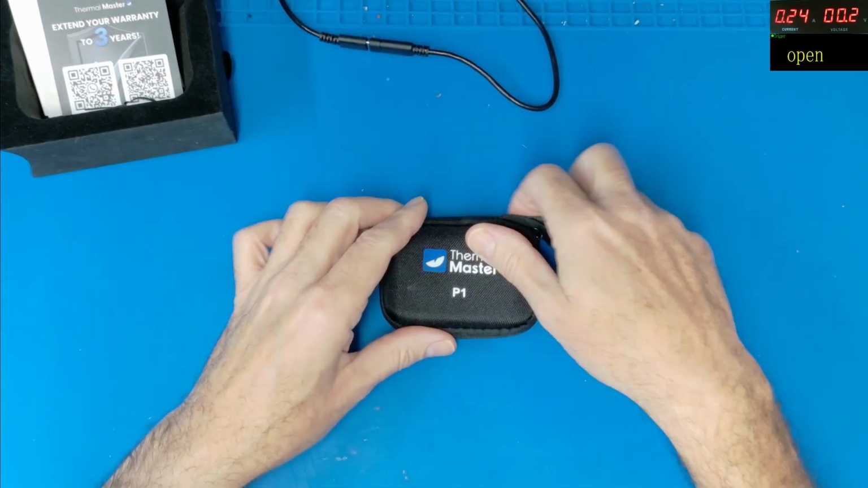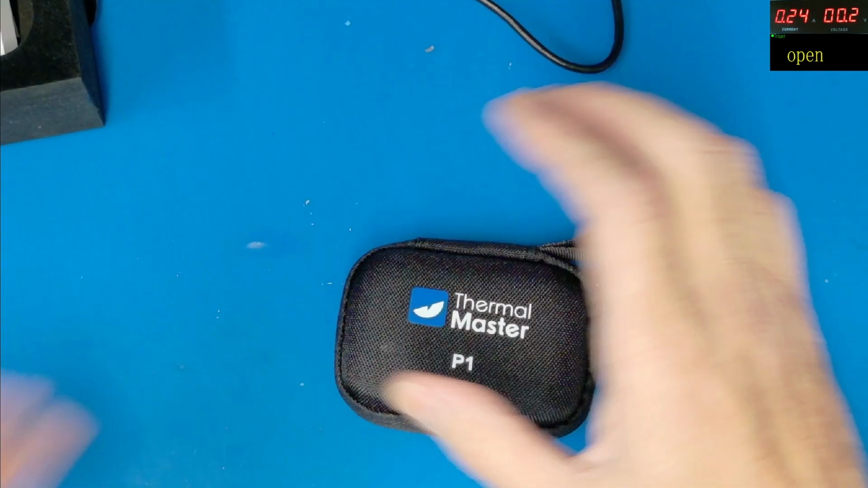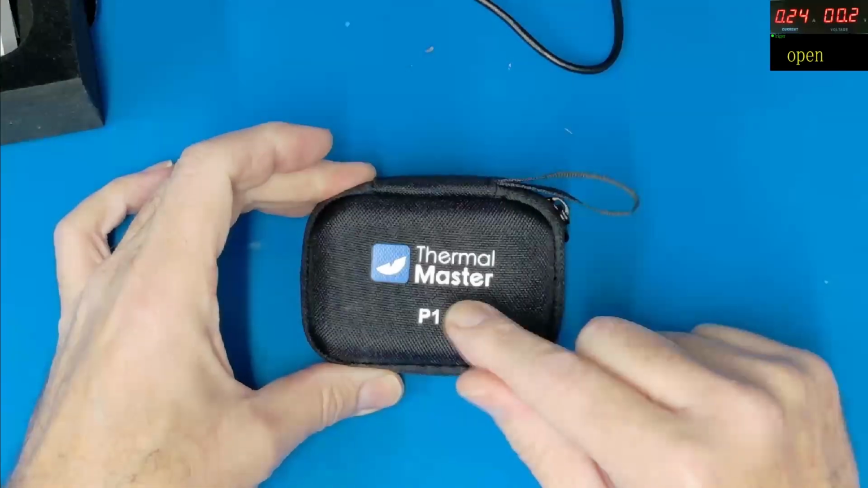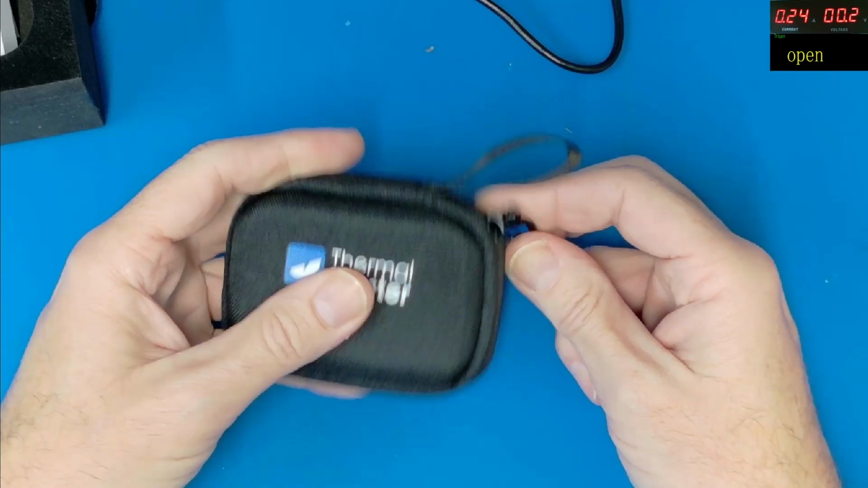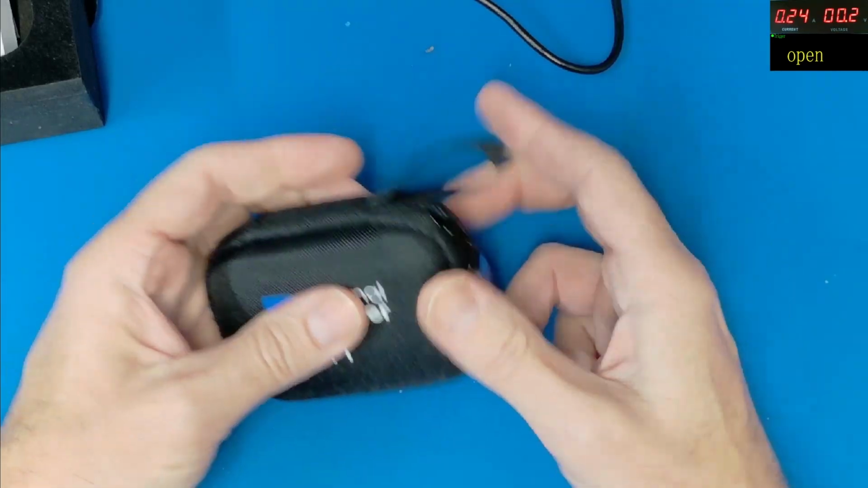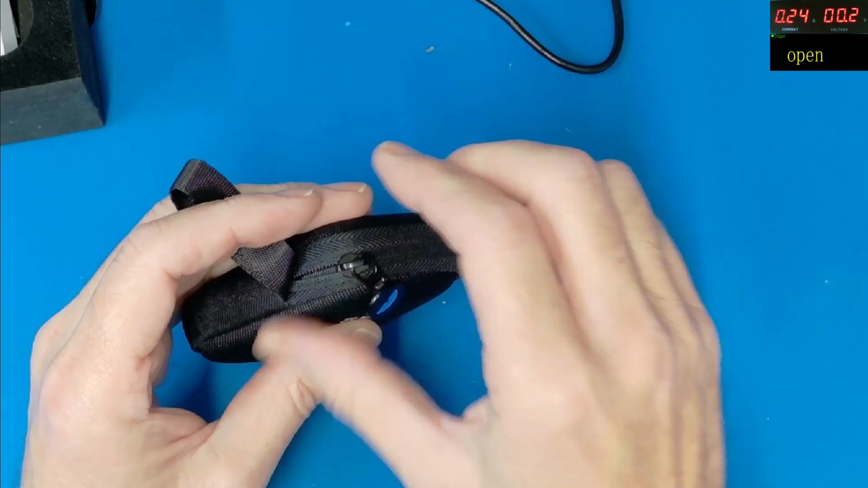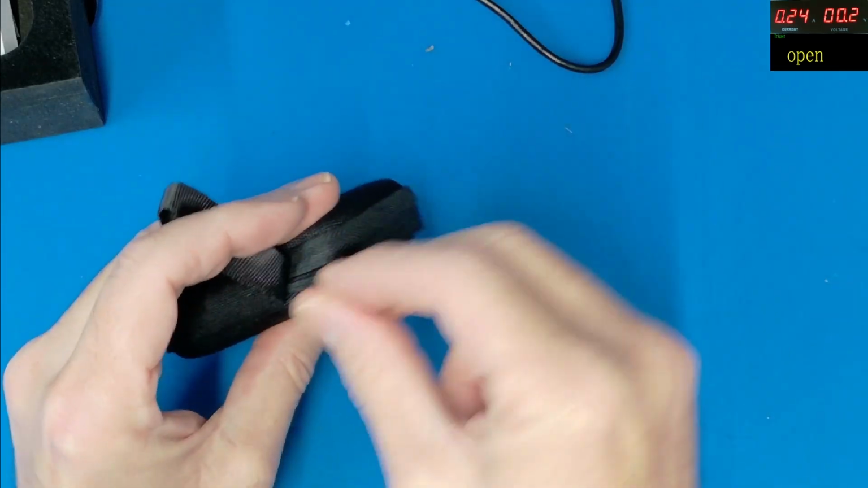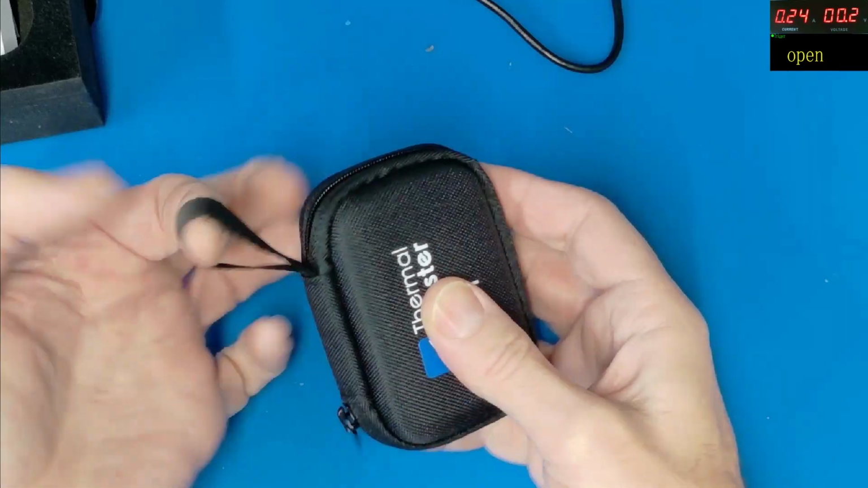The main unit comes in a box like so, and it is a nice little semi-hard case. This is certainly going to give you plenty of protection. A nice little grip for this. Often overlooked things like this. They sometimes come with very small ones and you just can't really get a hold and things like that. So a nice zippable case. Nice little carry handle as well.